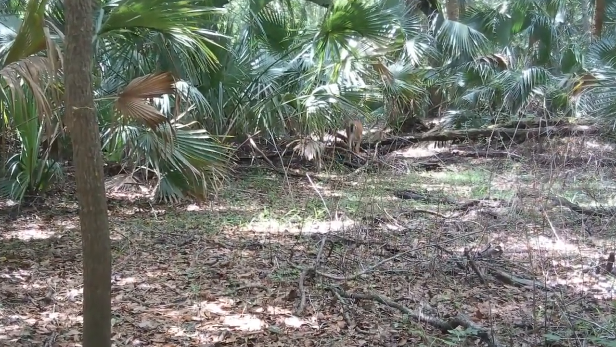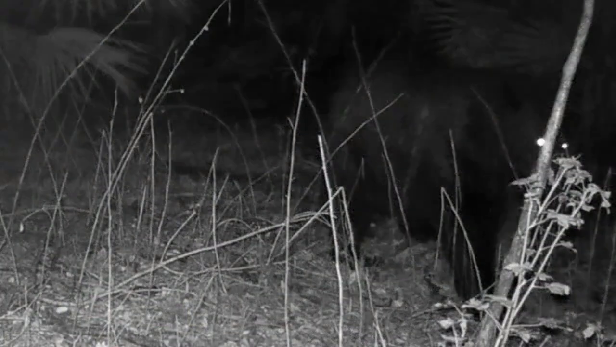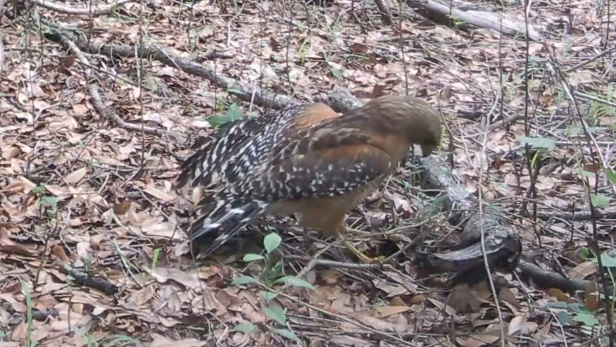There's a deer on its way. Looks like he's late for a meeting or something. Oh, sorry. And look at this bear. Yeah, he cruised through right at the edge. And I really had to stop him.